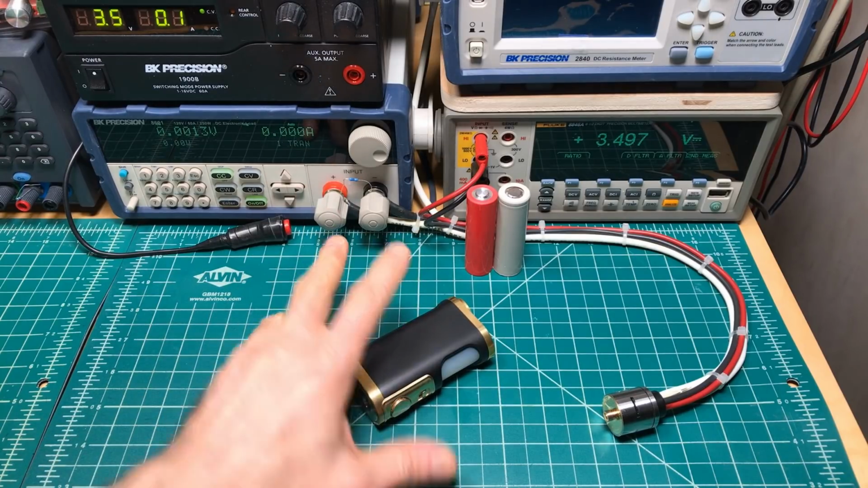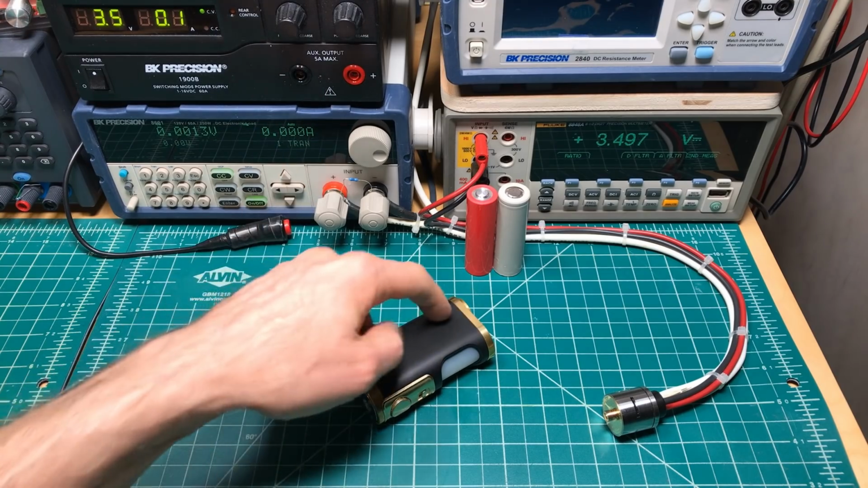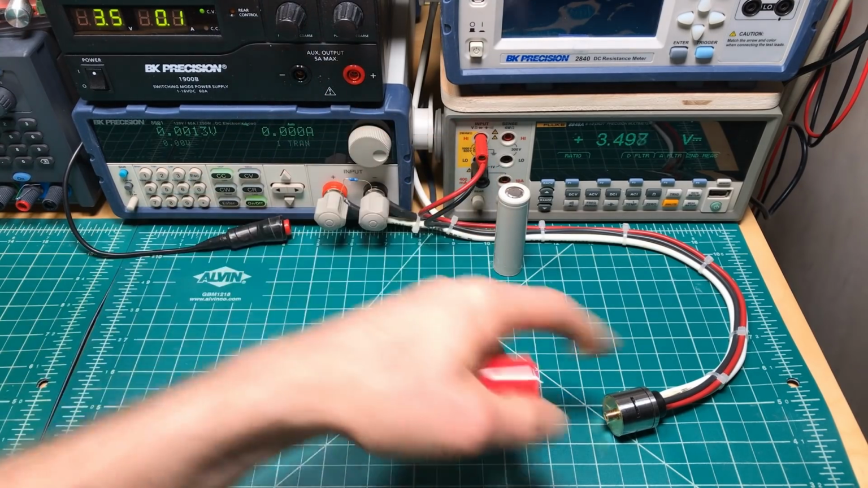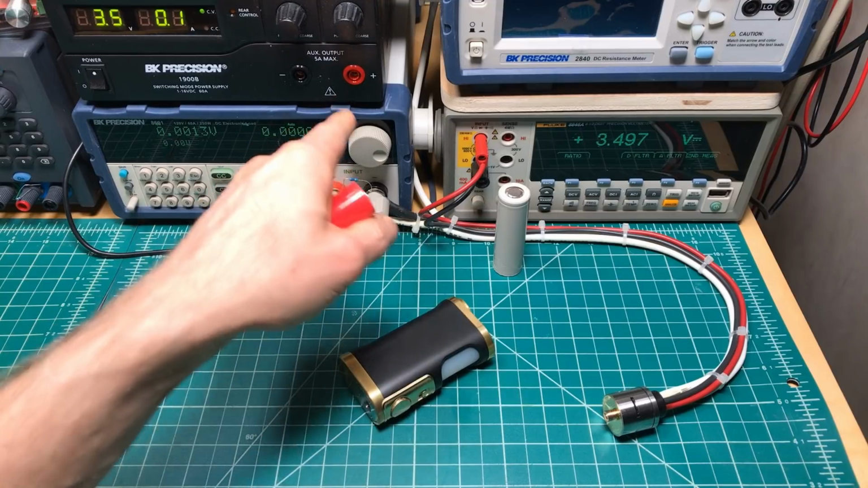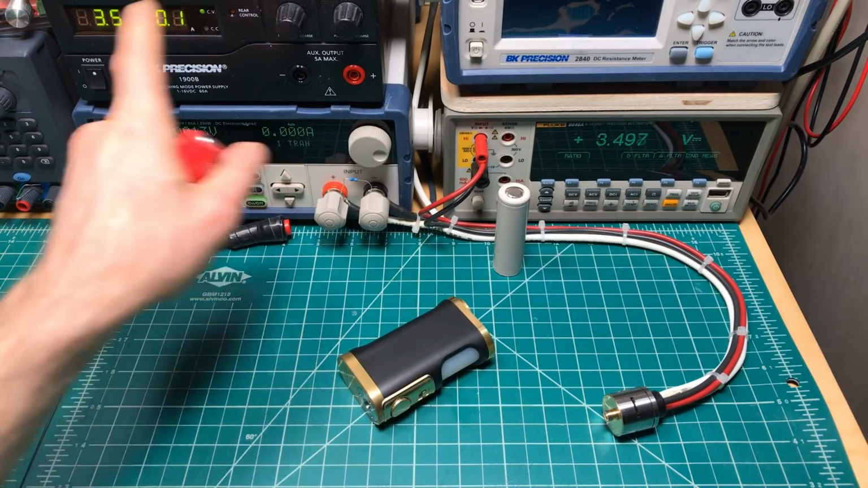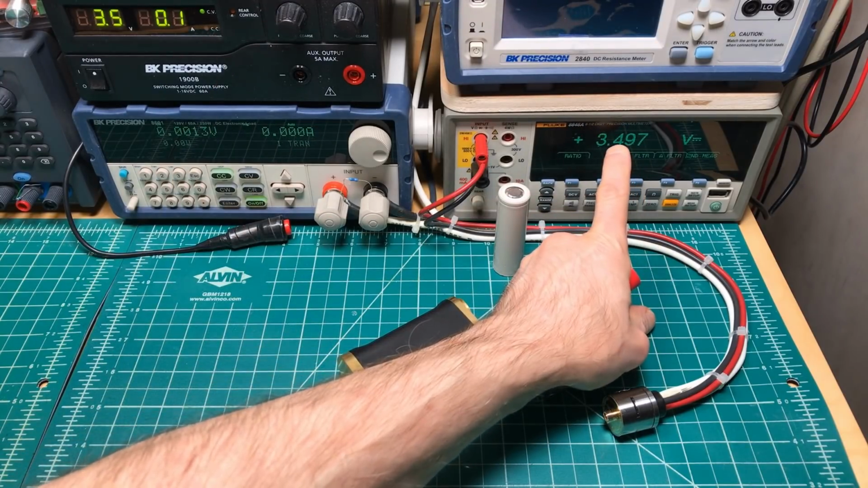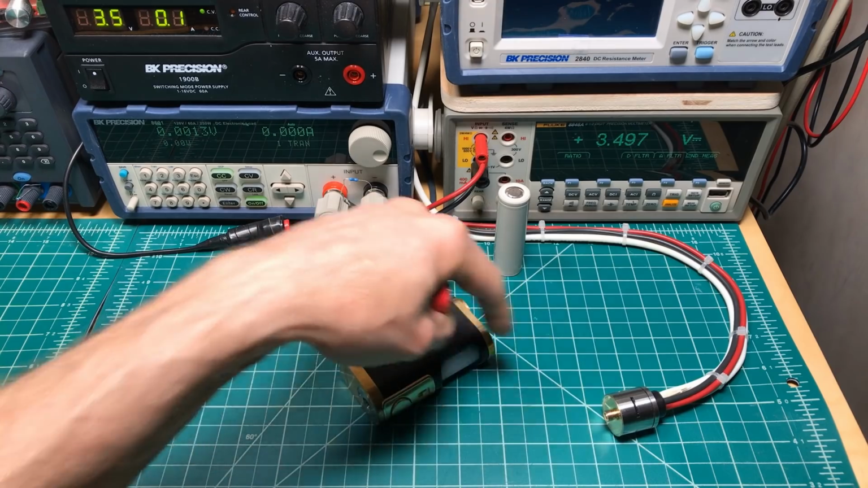Normal setup, we're going to have a fixed 30 amps pass through a solid aluminum slug, pass through the atomizer, through the mod, back out, and we're going to read the voltage drop over here. Right now it's 3.5 volts because that's what the power supply is set to. That'll deliver the 30 amps. And we'll read the voltage drop across the atomizer and through the mech.